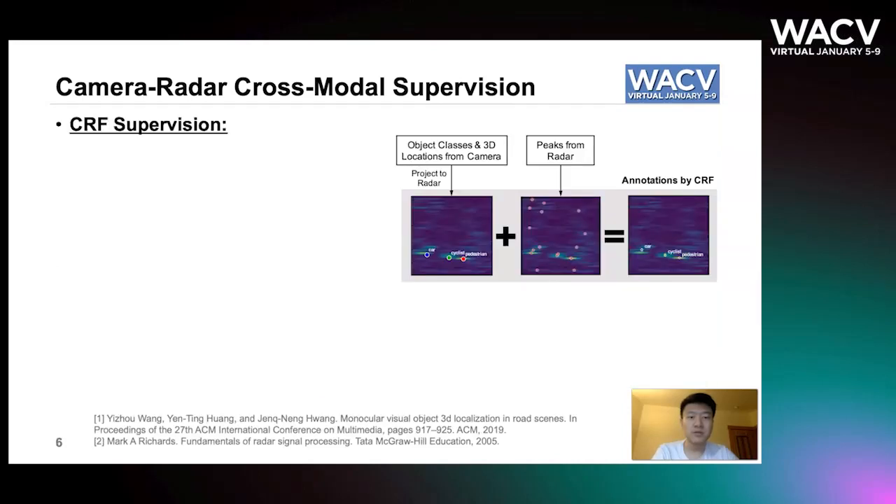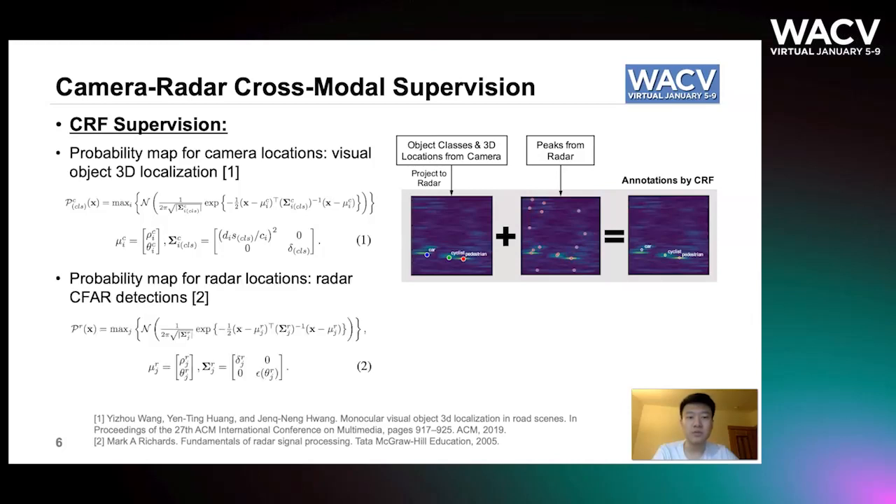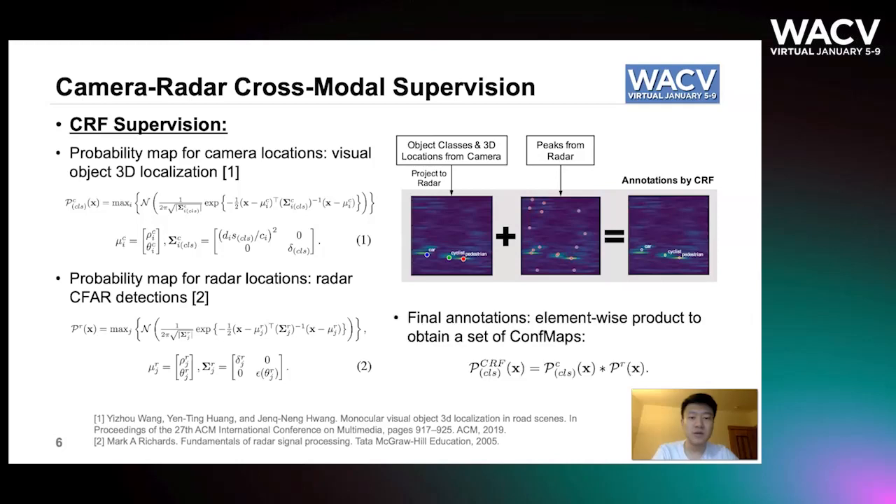Our teacher, named CRF supervision, is trying to generate probability maps representing the existence of the objects. The probability maps fuse the information from both the camera and radar. The camera's information is obtained by our previous work about visual object 3D localization using Gaussian distributions, while the radar's information is from the radar CFAR detections. Our final annotations are calculated by element-wise multiplication and represented by a set of confidence maps.